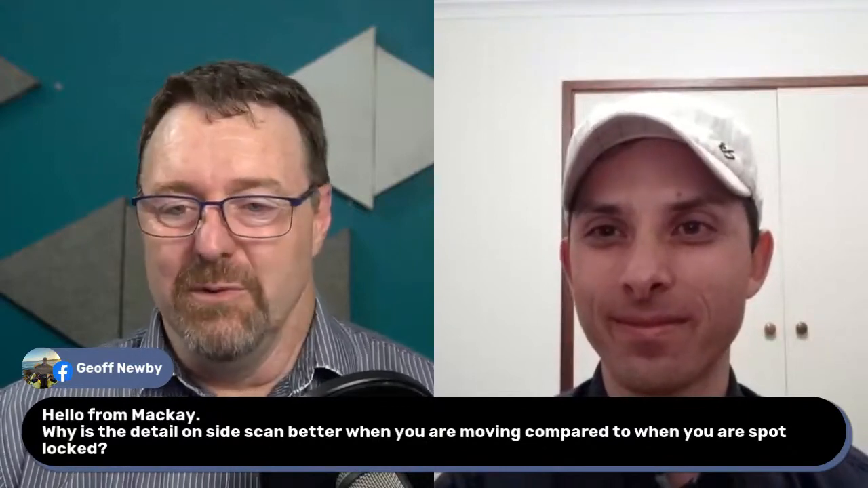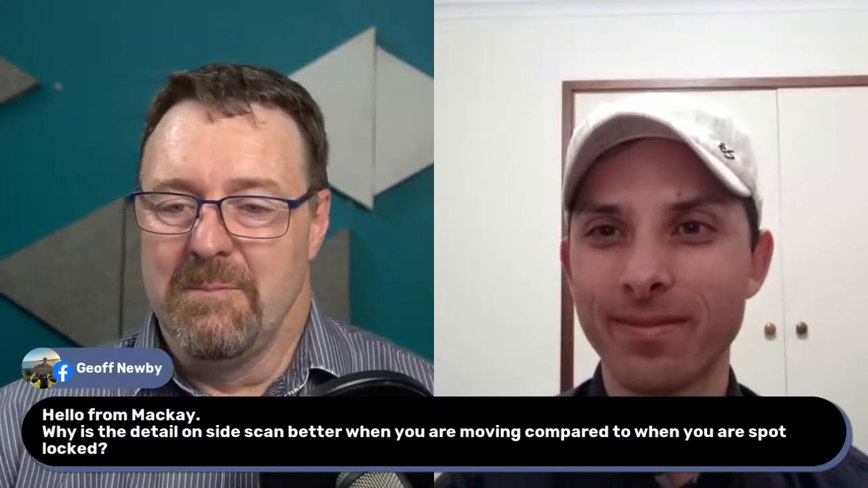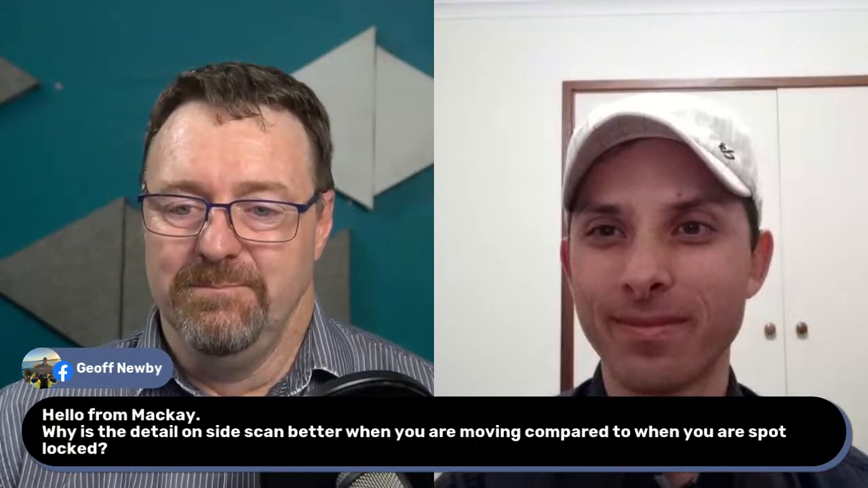Why is the detail on side scan better when you're moving compared to when you're spot locked? Well, it's just like sonar in general. If you're sitting still and you're not moving, you're getting a repeat of the same image. So as you're moving over the top of it, you're getting fresh ground, so you're passing over that object. So it's very similar to 2D sonar in that aspect.